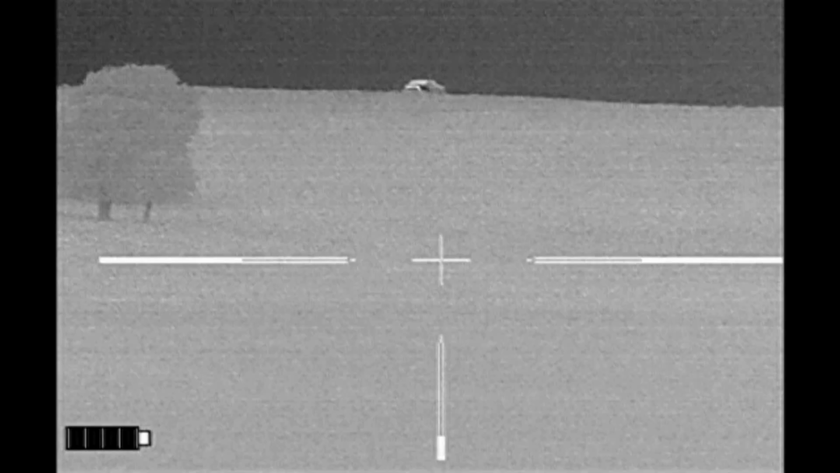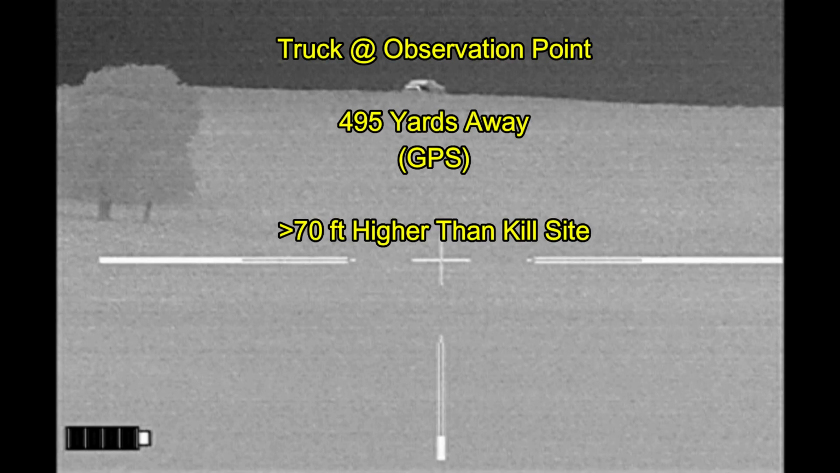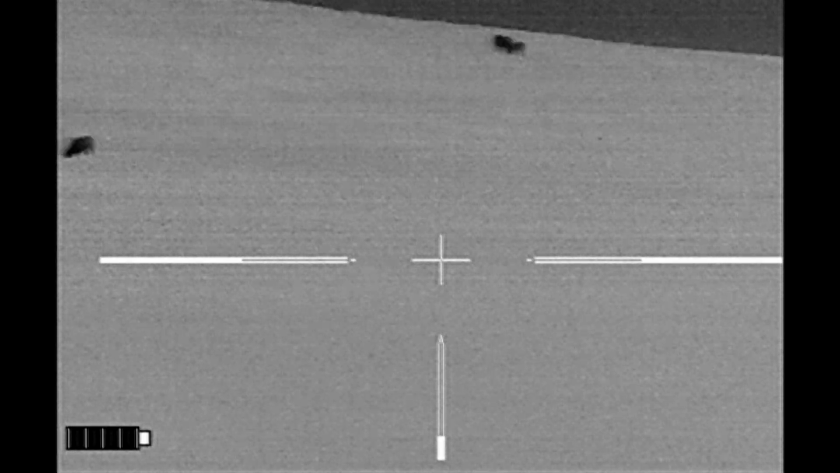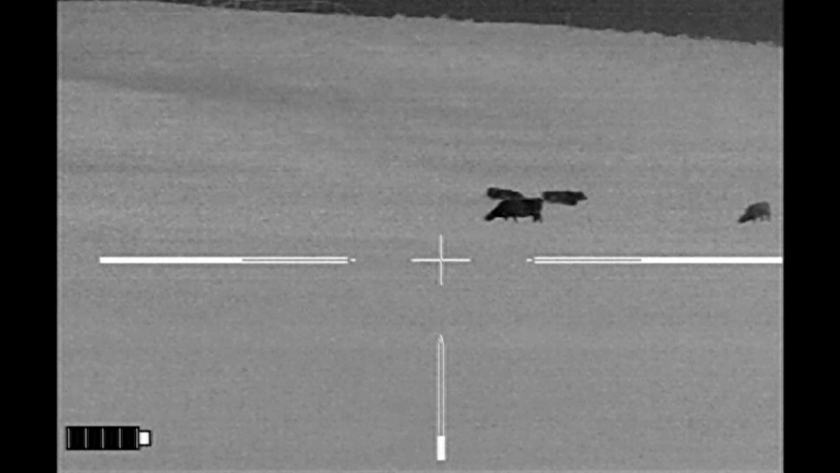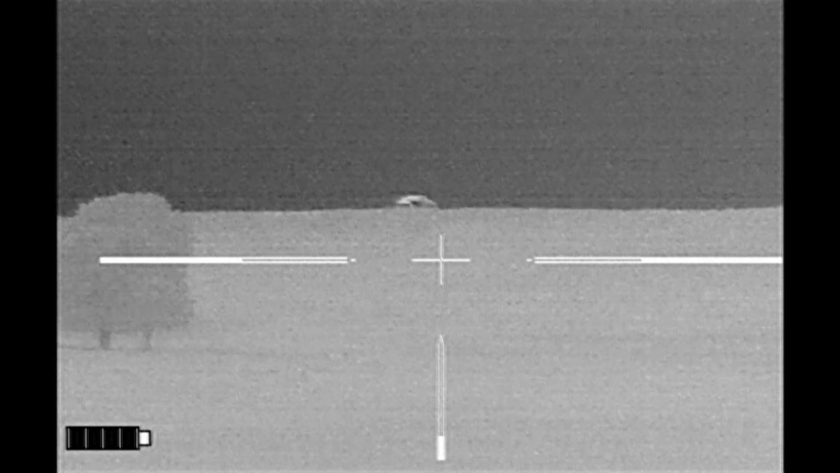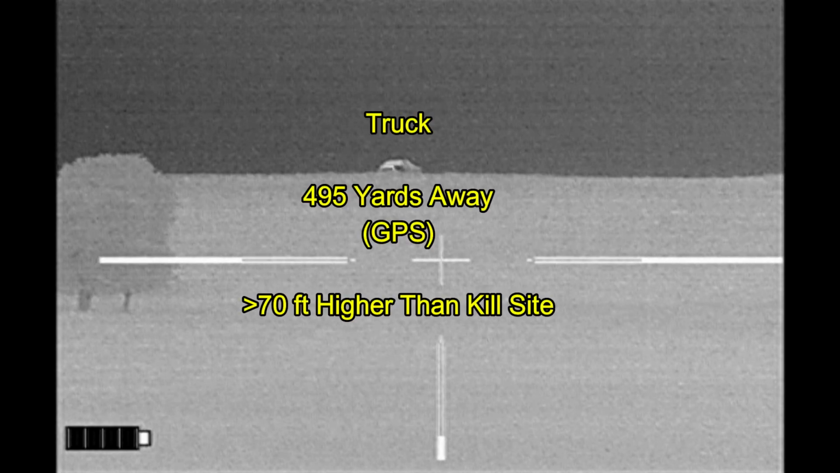Here we're at the kill site looking back uphill to the highest point on the property. This is what makes this property one of my favorites, because from this high point we can survey nearly the entire property. The problem is, when you go to make your kills, they're almost always downhill from that point, and you may walk a long distance, and then of course you have to walk a long distance back uphill in order to get back to the truck.